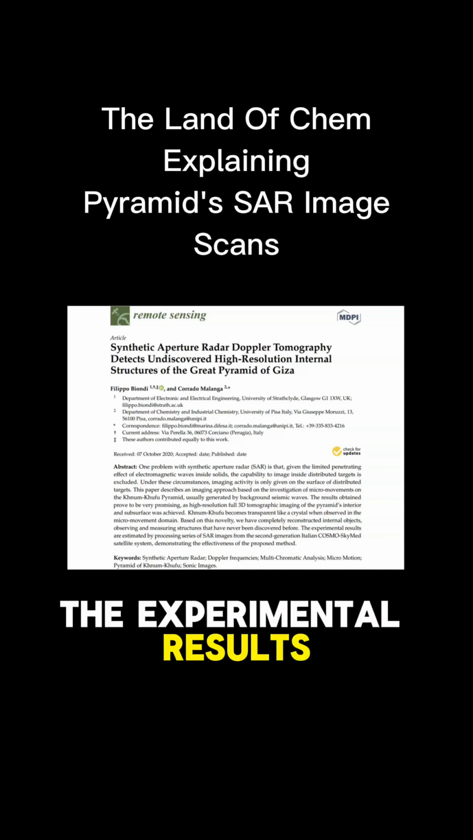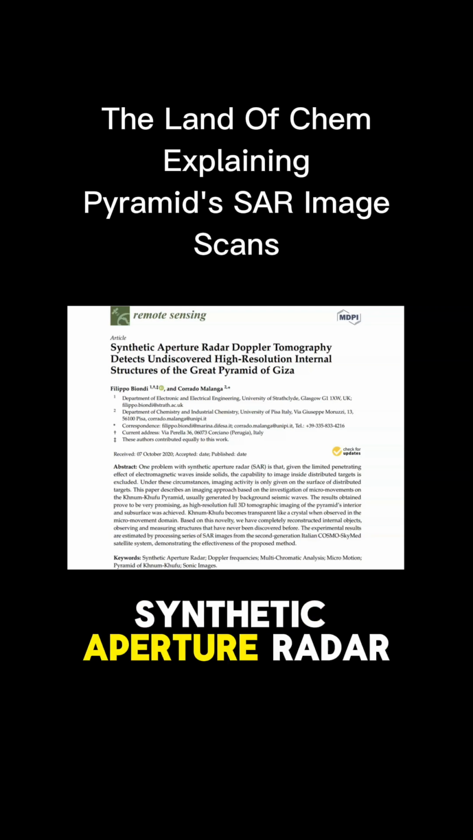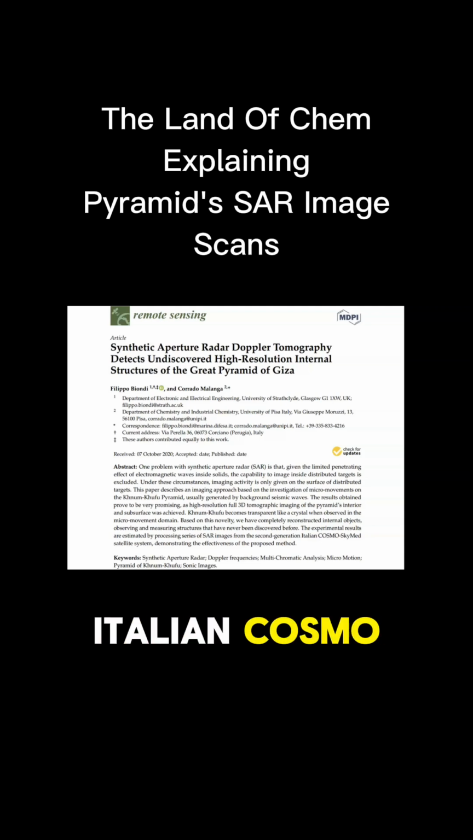The experimental results are estimated by processing series of synthetic aperture radar images from the second generation Italian Cosmo SkyMed satellite system, demonstrating the effectiveness of the proposed method. End quote from the abstract.